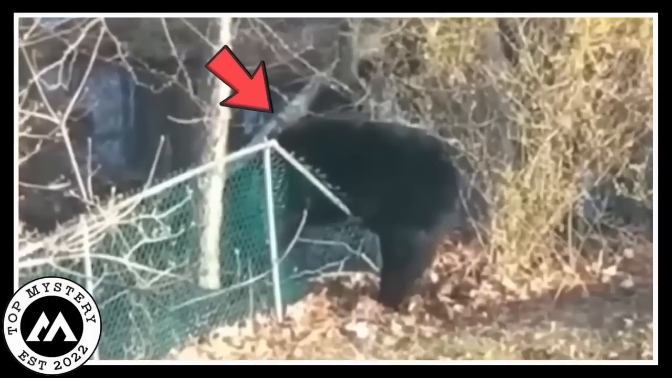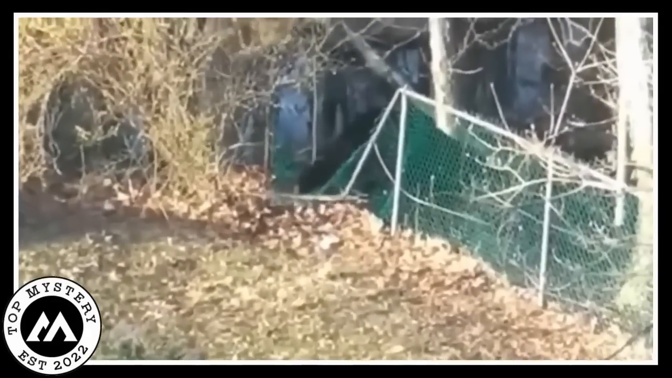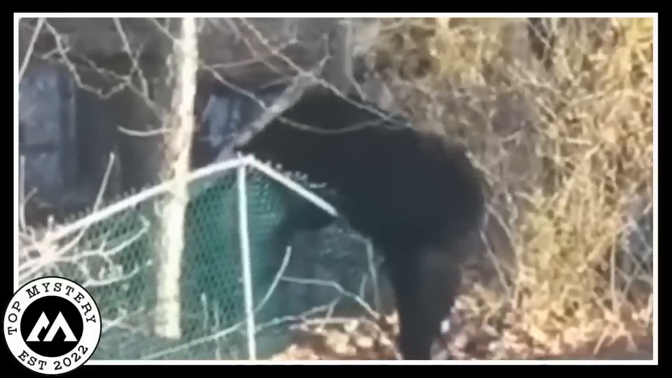Quietly, the camera records the bear's graceful escape. It's like the bear is a magician escaping from a trap. The fence trying to stop the bear gives in and breaks under the power of the bear's secret abilities.